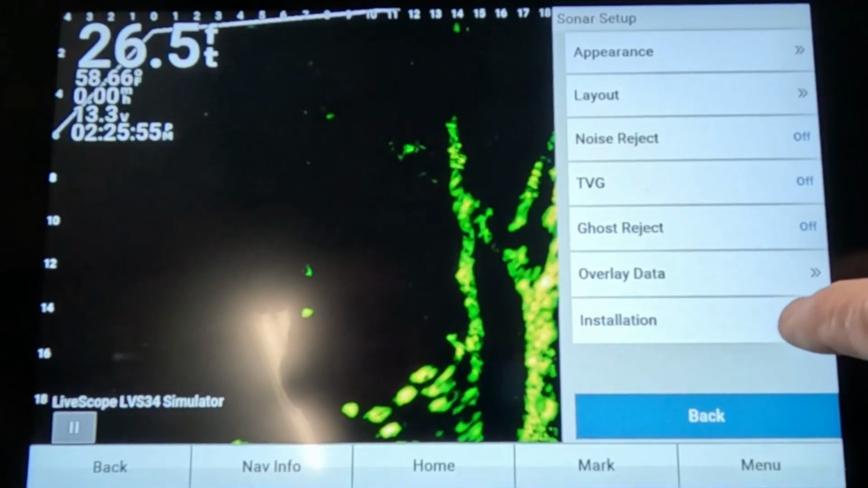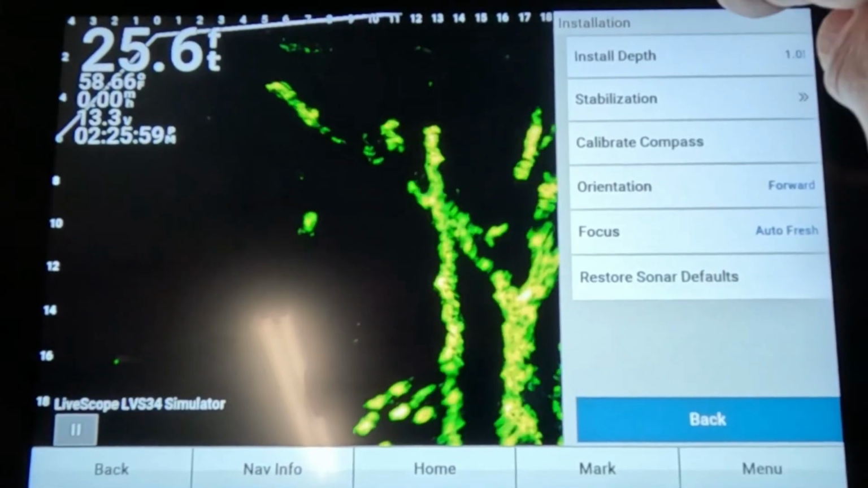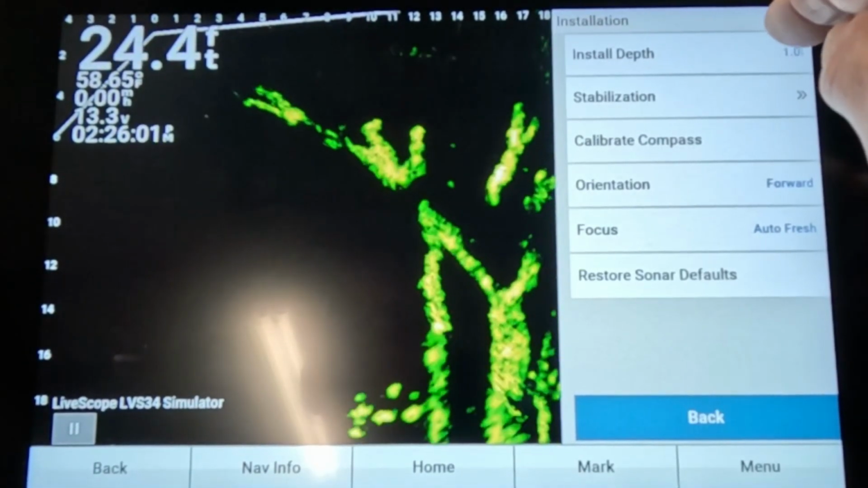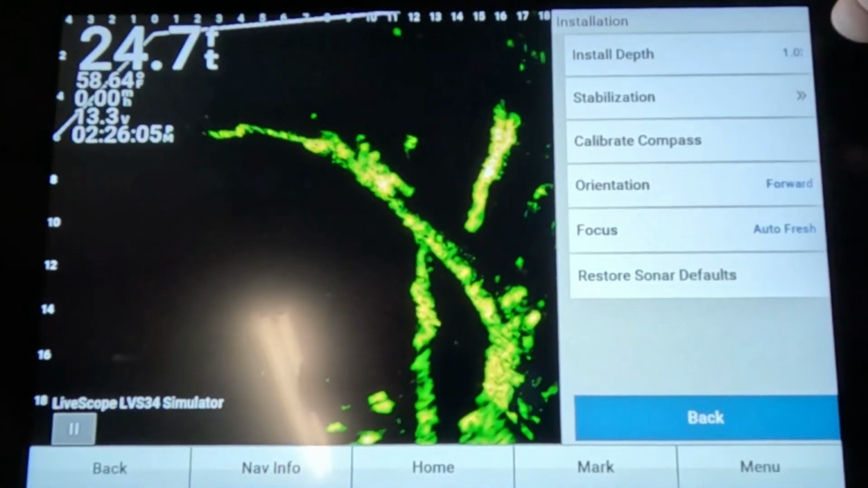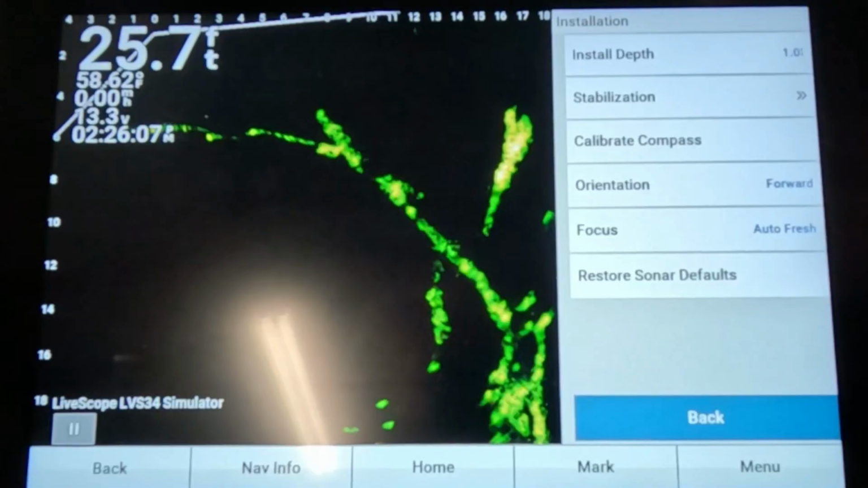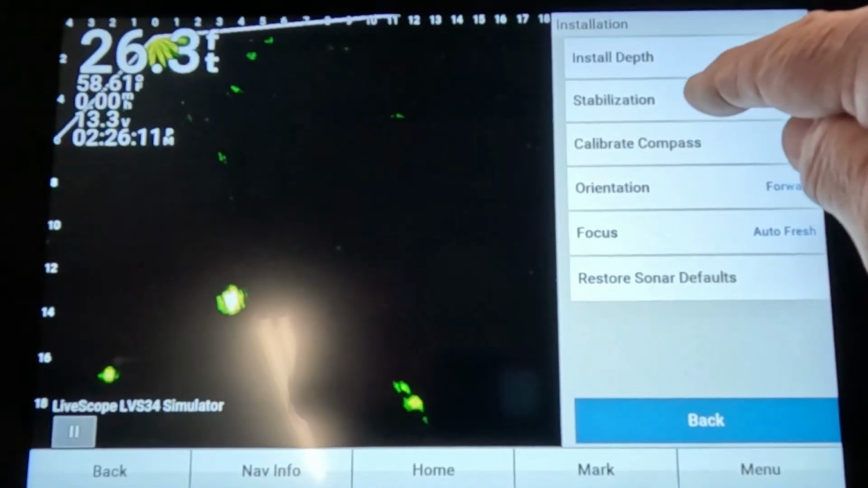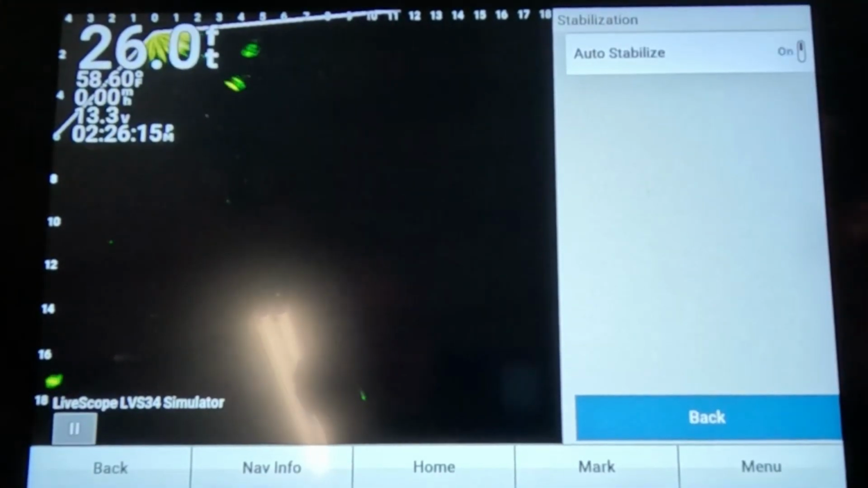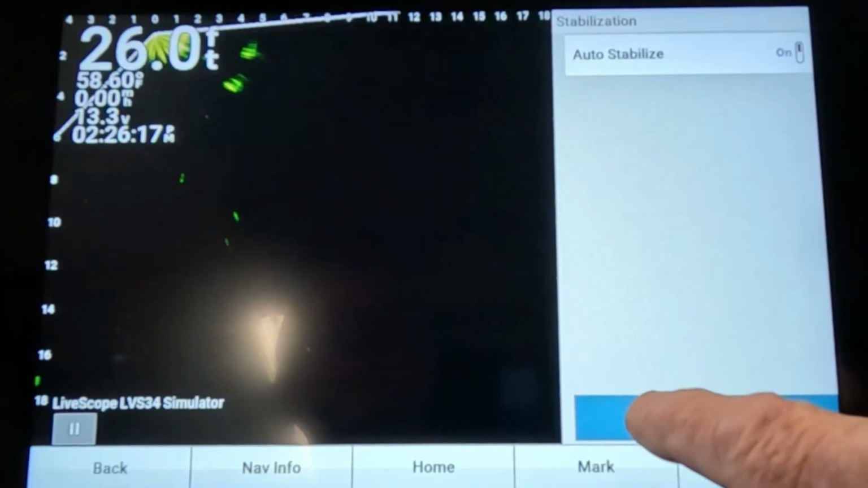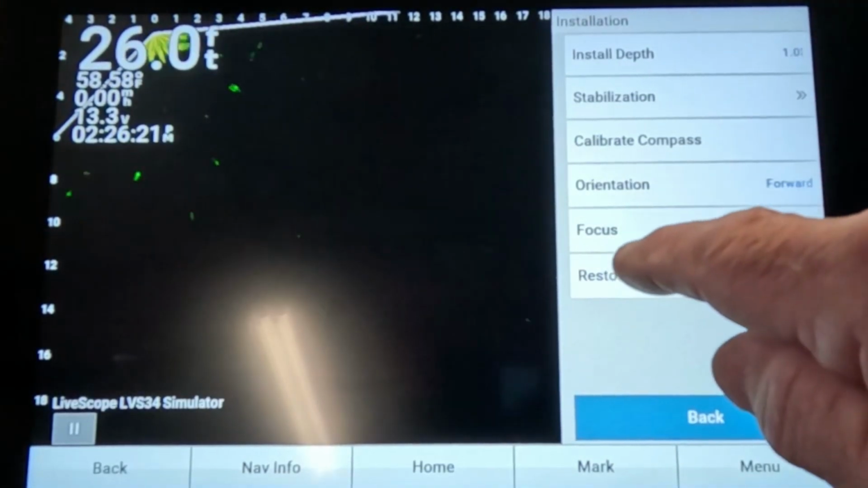Let's go to installation. Install depth, you need to set that to how deep your transducer is in the water when you have it deployed in the water. So it defaults at 1 foot, and that's just about where mine is at, 1 foot. Stabilization, you want that thing turned on, auto stabilize. What that does, it keeps the picture from rocking around when the waves are hitting you. You definitely want that turned on.